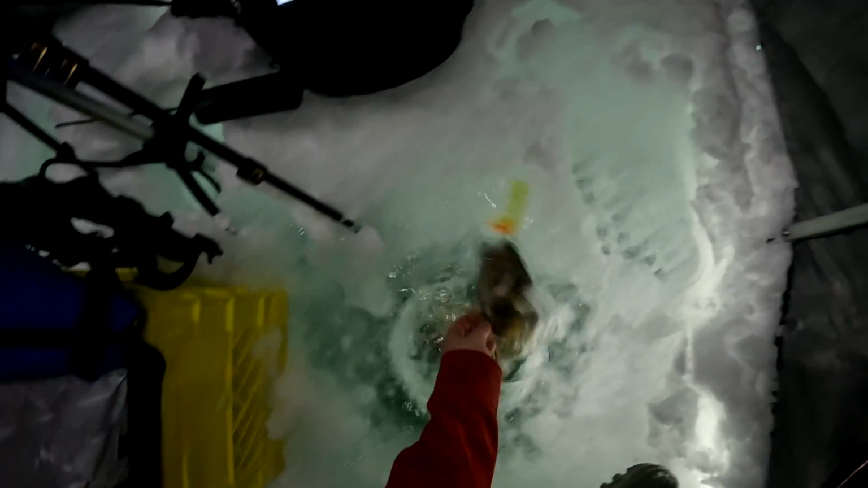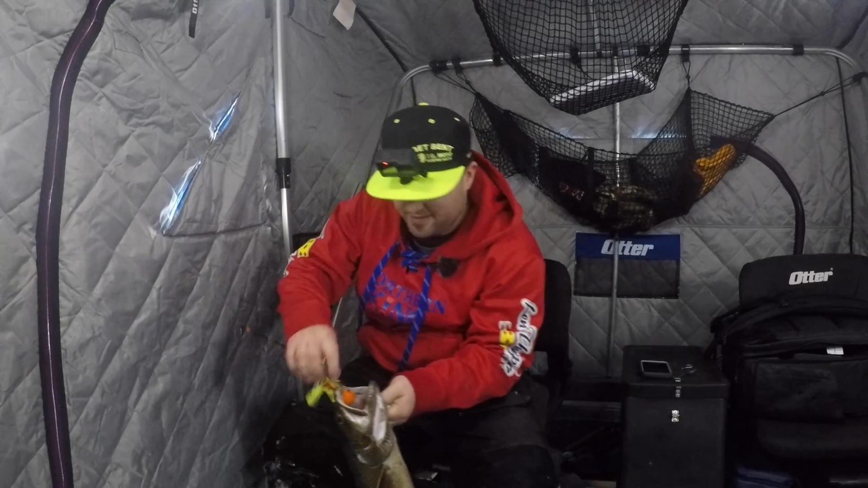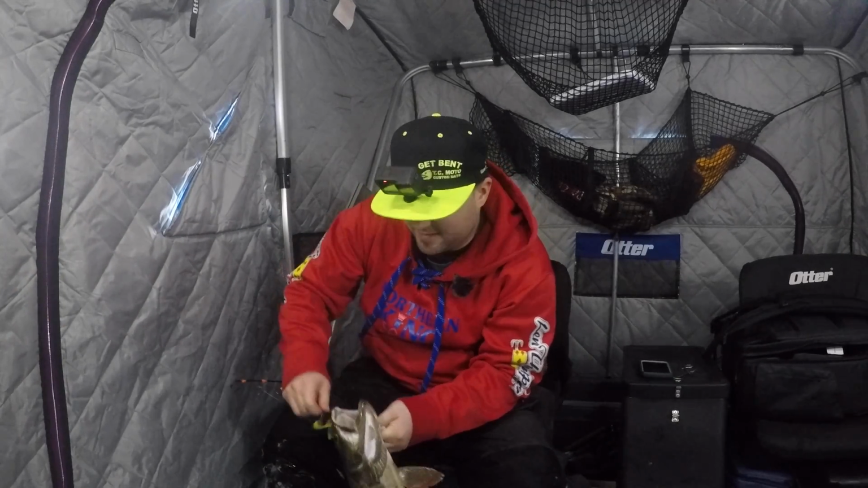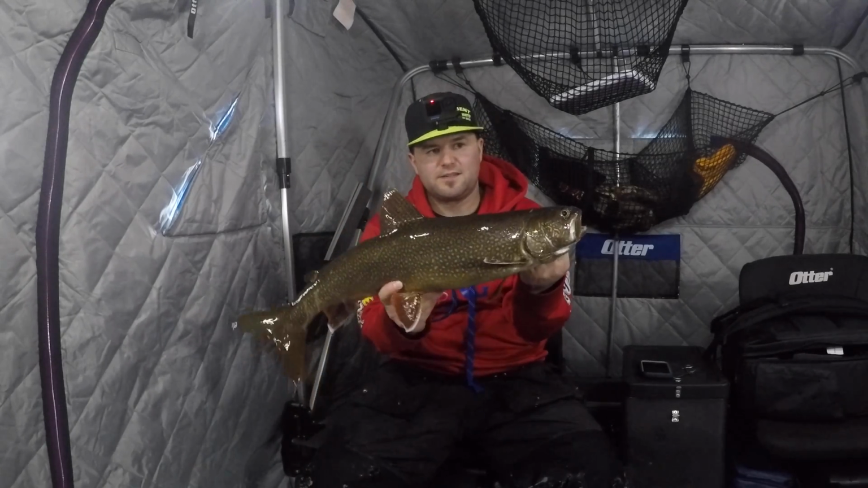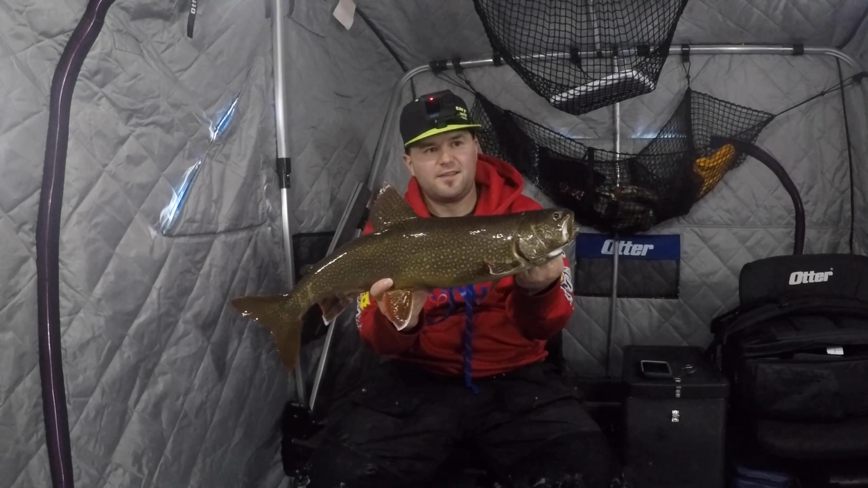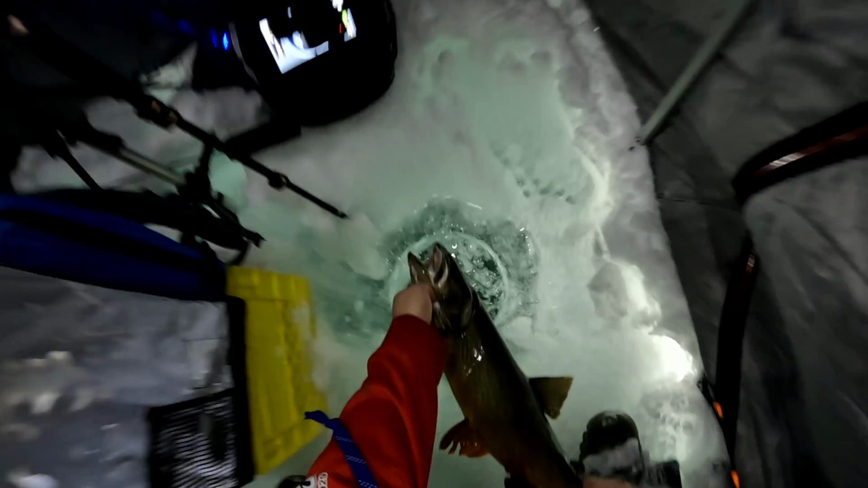Yes, another cool colored fish. Oh yeah, this is a really nice fish. Another one of those beauty colors. Man, this is probably one of the funnest days I've had as far as nice fish. And yeah, these colors are absolutely incredible. But we'll get this fish right back in the water here. Hey, come on.